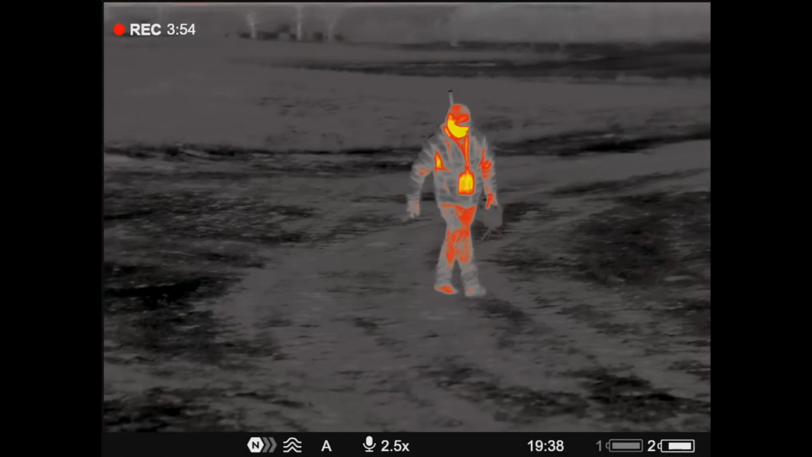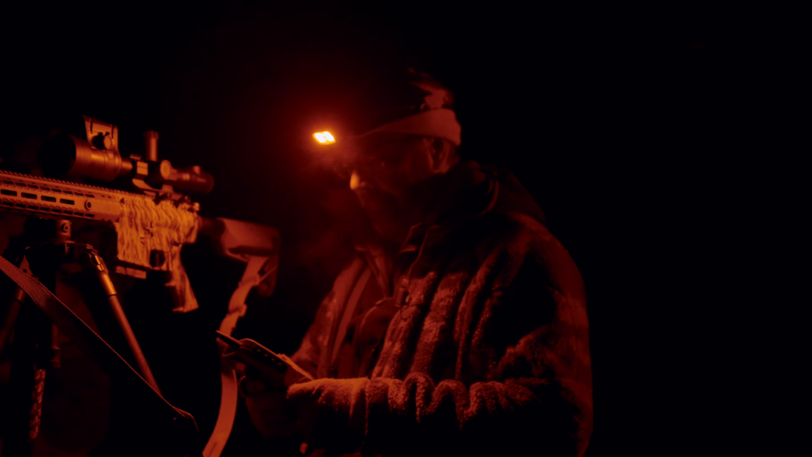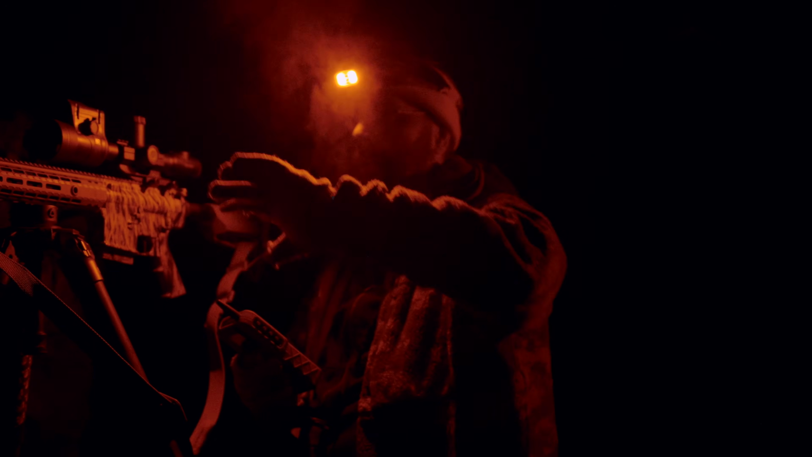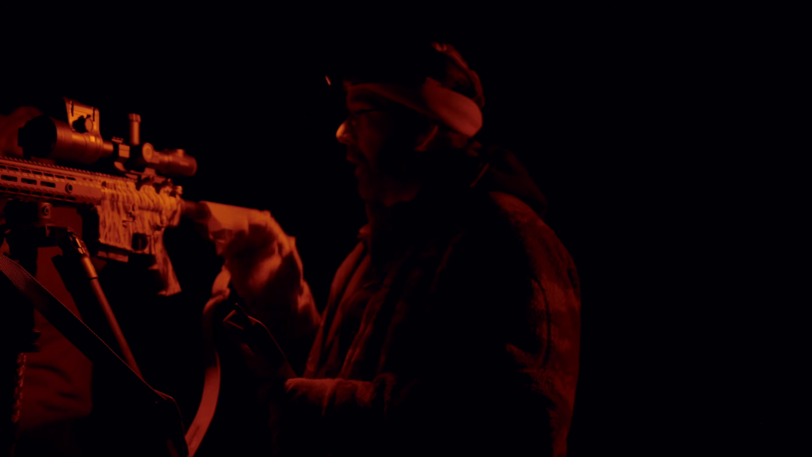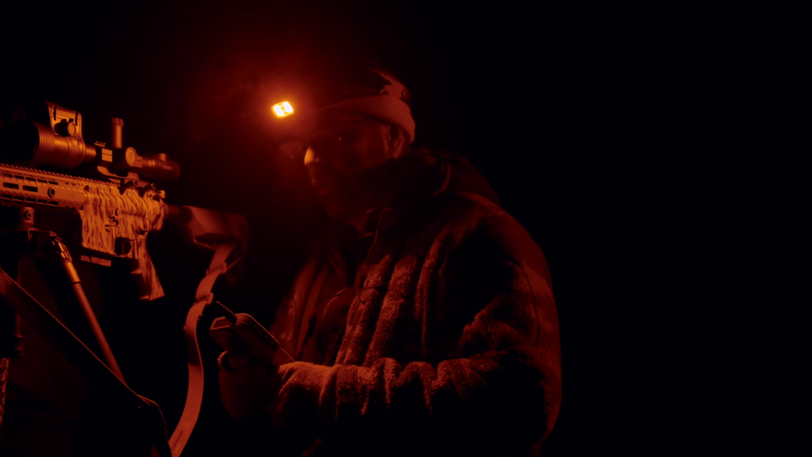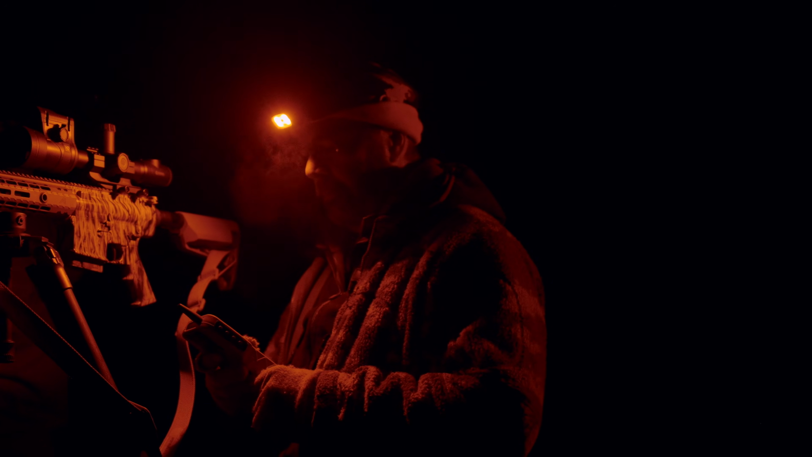Stand 2, we blanked on the first one. We're in not a real big pasture, but it's full of cedars off over here to our left and to the right. I might just start out with prey distress here. Here we go.